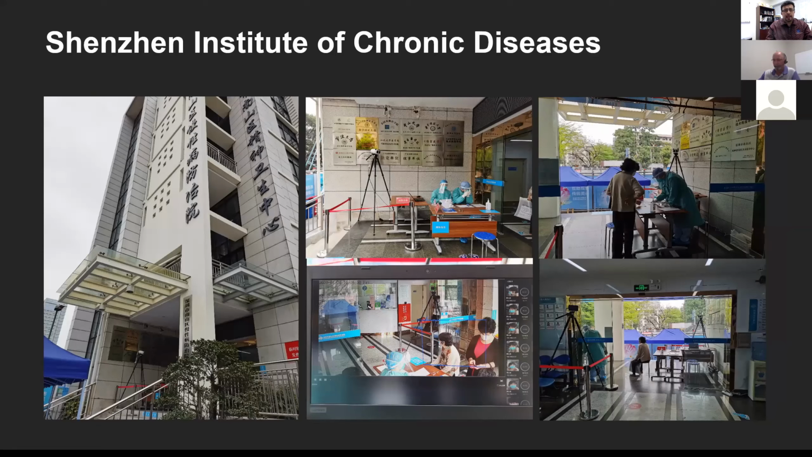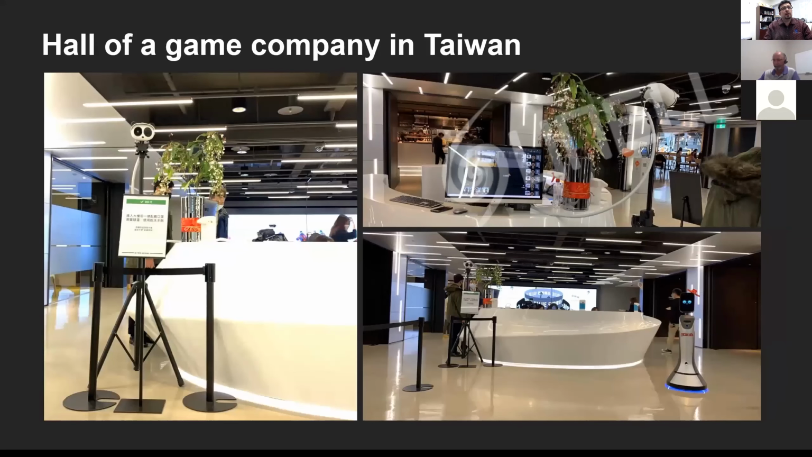This is a temporary setup, again, based on the tripod. People are essentially channeled to walk in between the ropes so that the camera, as it's somewhat insecure and not well wall mounted, it's on a tripod, won't tip over. That was the intent here.